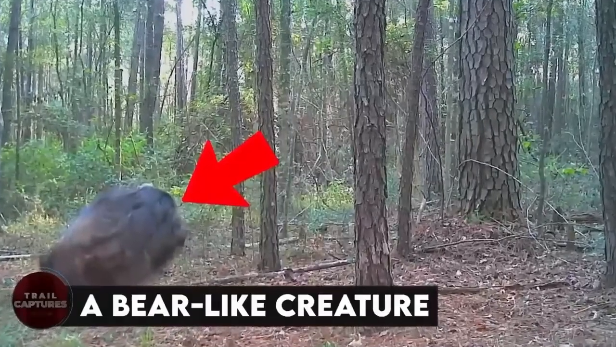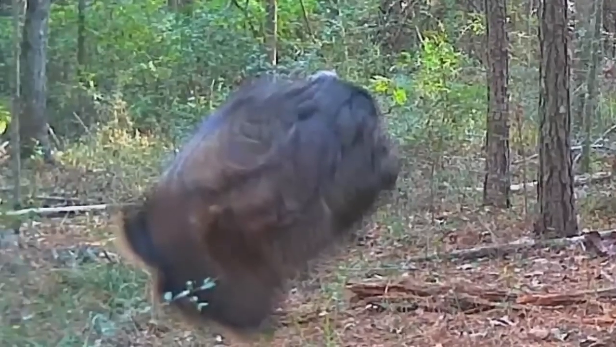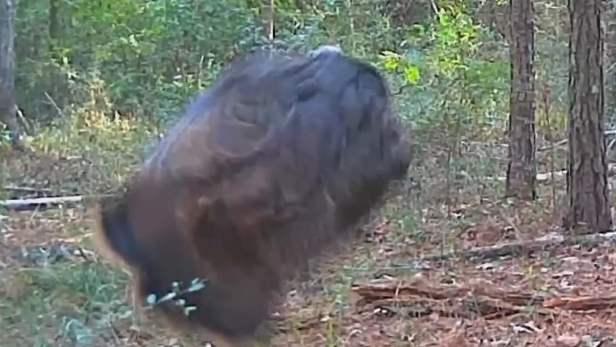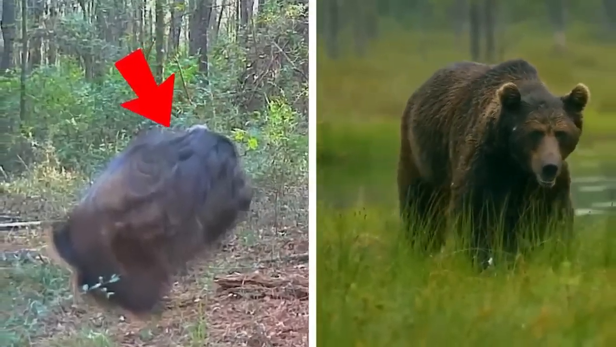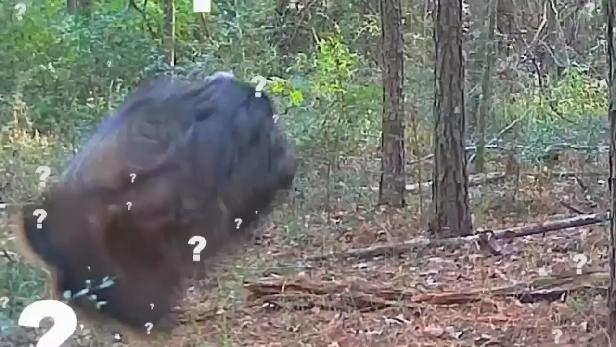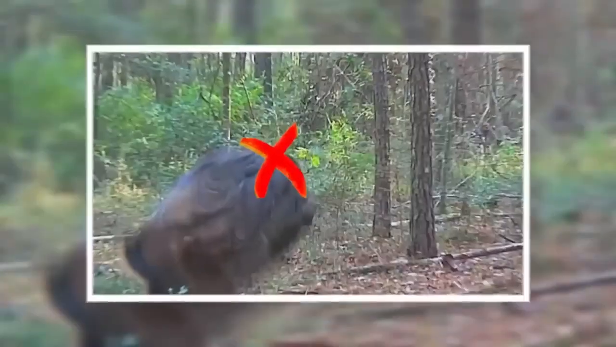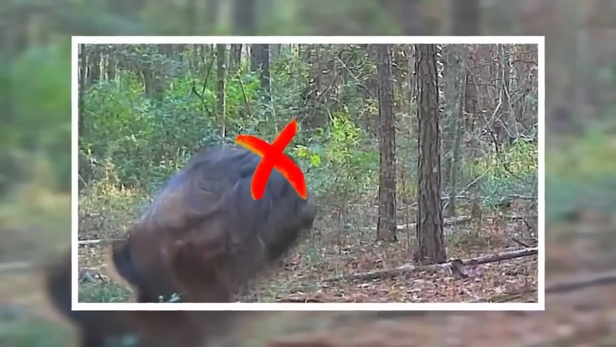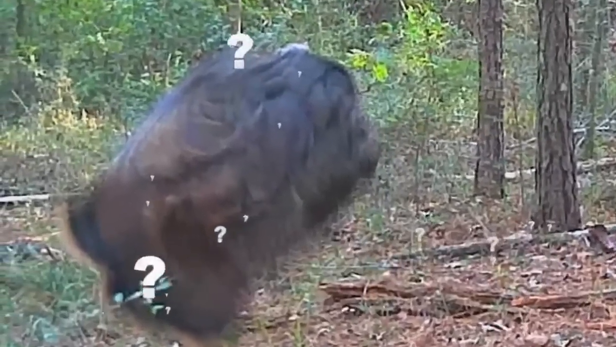A bear-like creature. Look at this remarkable picture. Doesn't it spark curiosity? A bear-like creature stands on a single leg. Its face is indistinct. It remains a mystery with no distinct features. What secrets lie behind its hidden face? We're drawn into the mystery of this enigmatic creature.